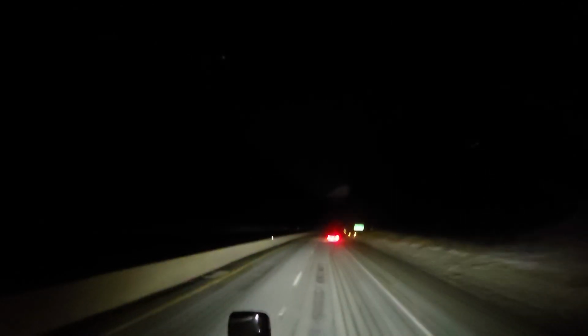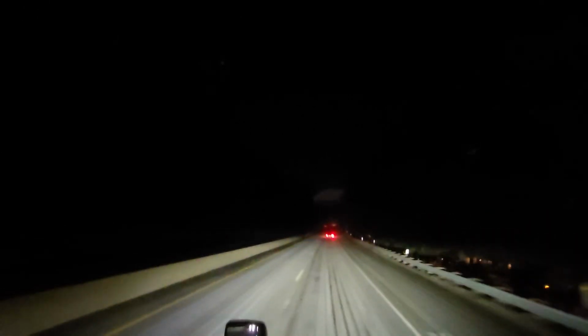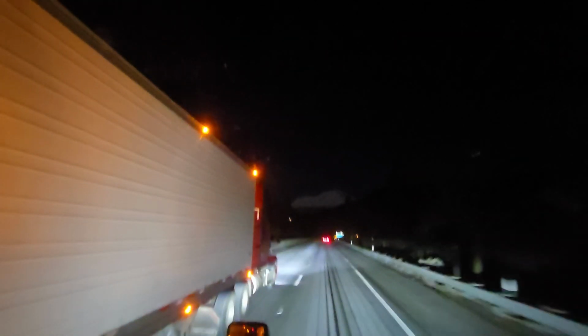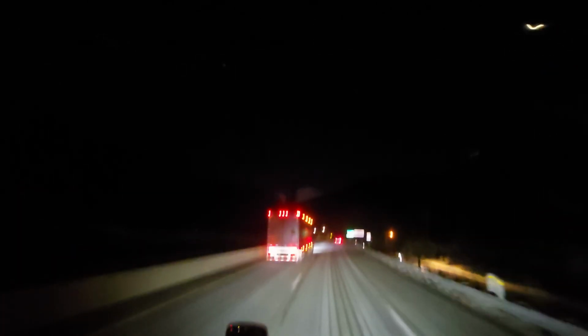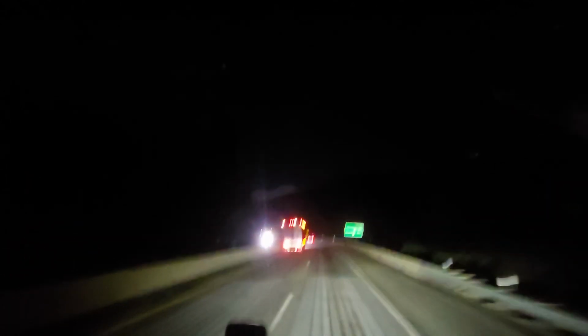So yeah, I'm just giving y'all a little bit of night drive. We all have our favorites, days and nights. I prefer nights because there's hardly any traffic. You get a lot more stuff done, a lot more miles and such. Daytime, you got all that traffic and congestion and construction going on. You just can't really get them miles down.